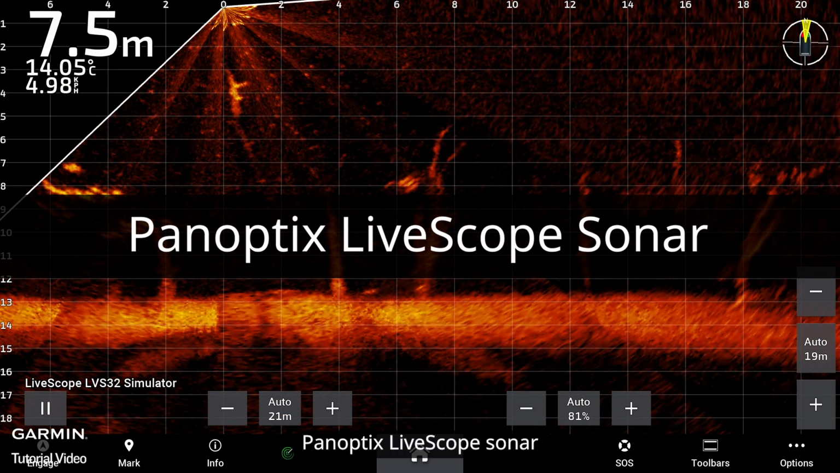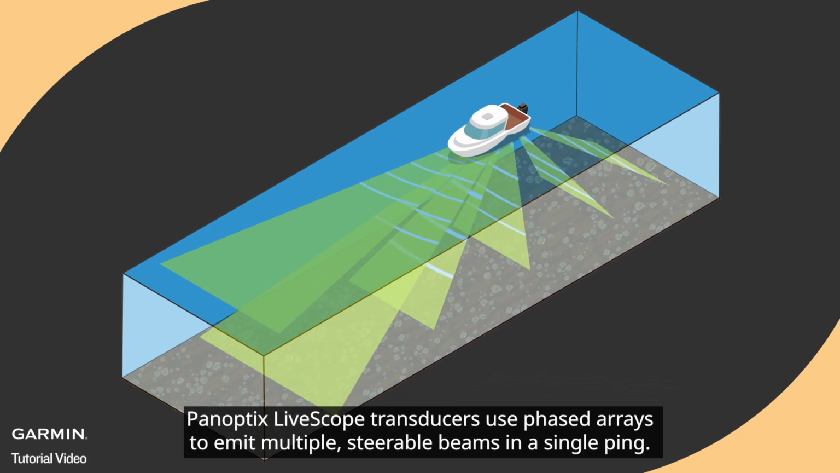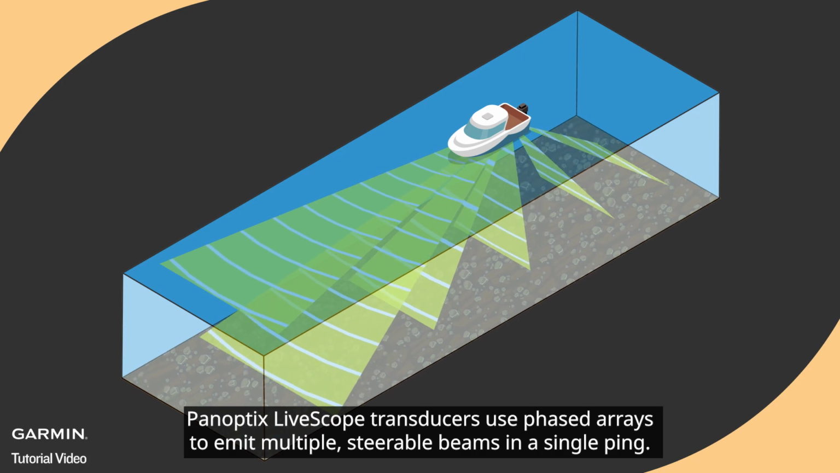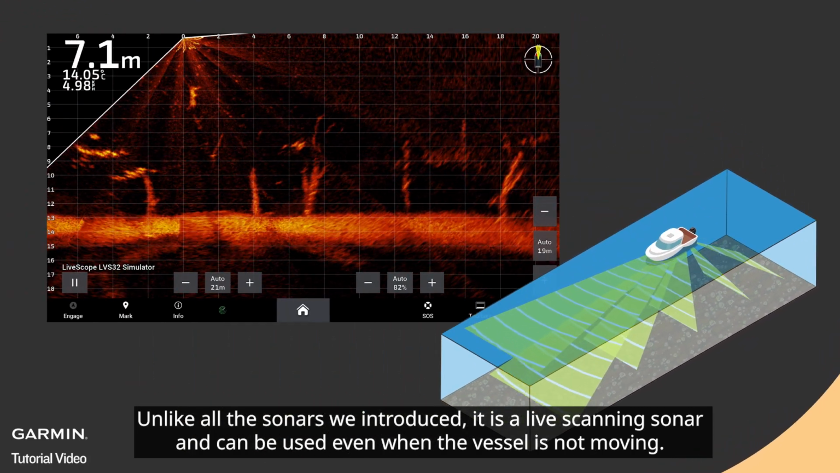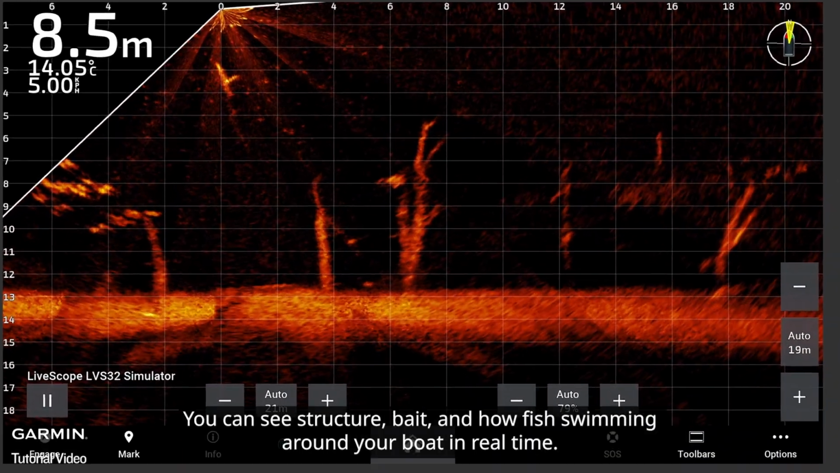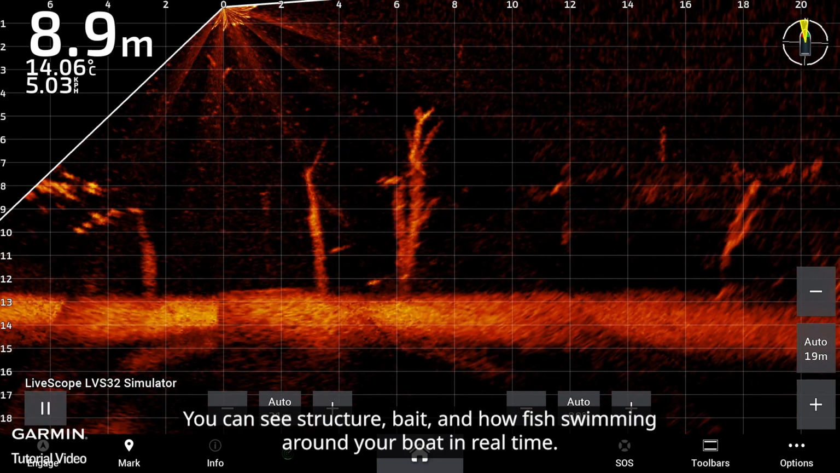Panoptix LiveScope sonar. Panoptix LiveScope transducers use phased arrays to emit multiple, steerable beams in a single ping. Unlike all the sonars we introduced, it is a live scanning sonar and can be used even when the vessel is not moving. You can see structure, bait, and how fish are swimming around your boat in real time.